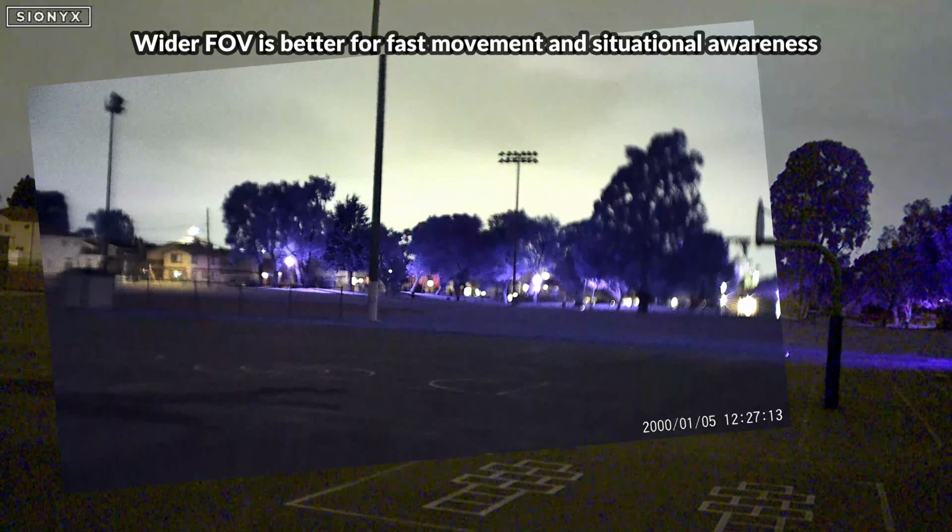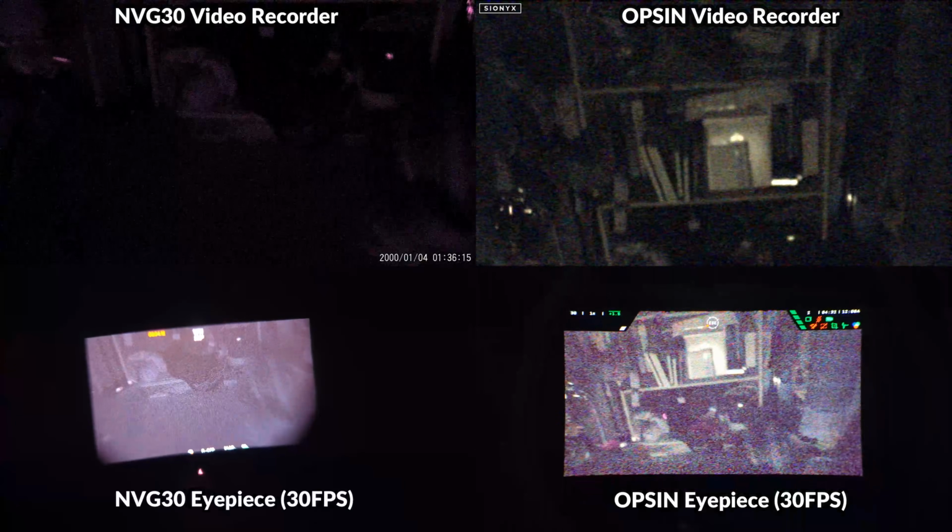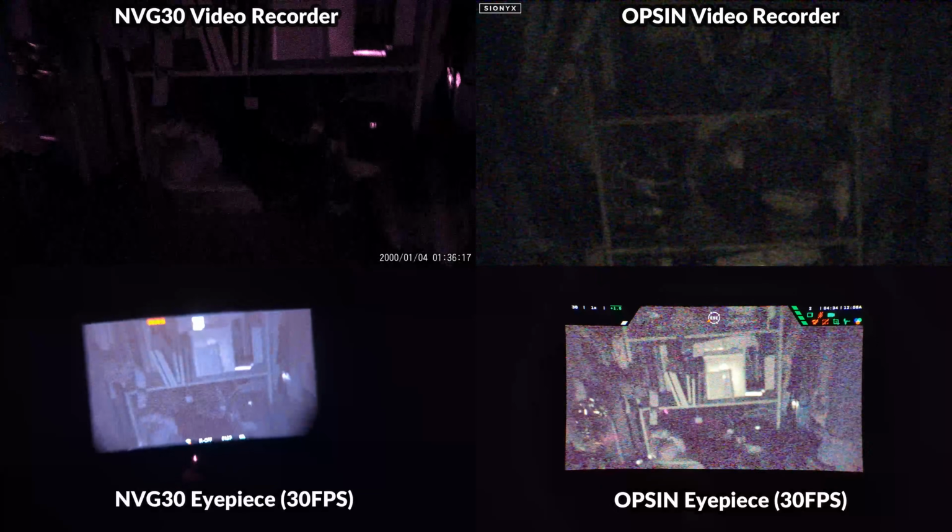Anyways, you do get a wider and a taller picture with the Opsin, and having a wider field of view definitely puts you at an advantage in most circumstances, but the NVG30 is not too far behind in this category. We're going to drop the frame rates down to 30 frames per second when we test out these devices in low light environments with no IR lighting, and this will give them the most amount of time to capture the little amount of light that we're going to be working with.